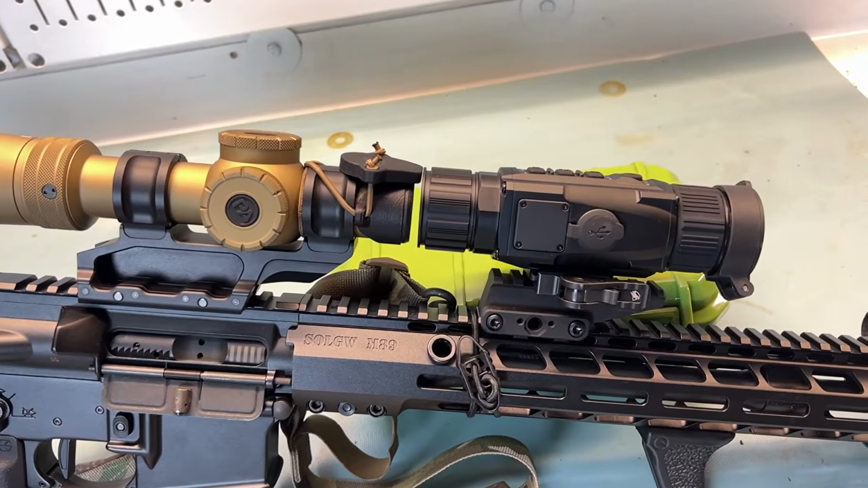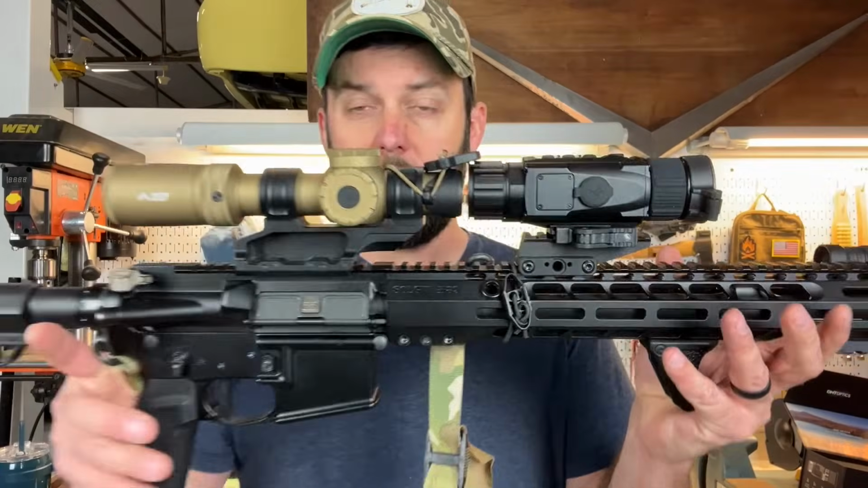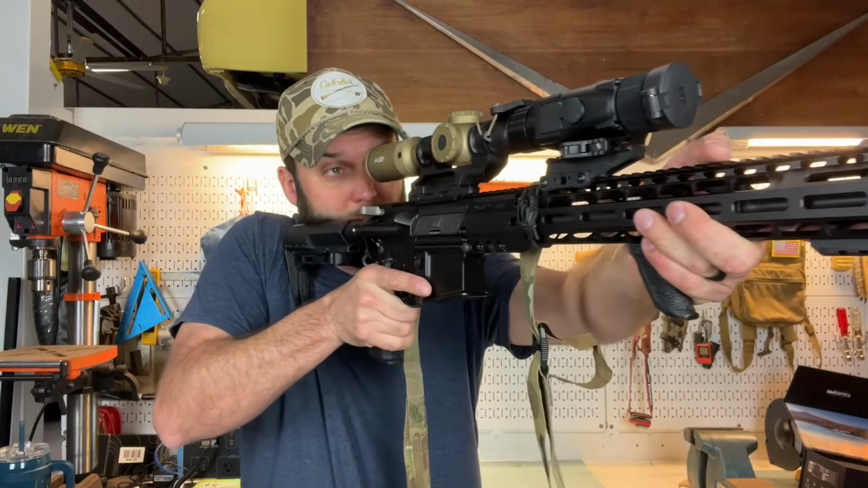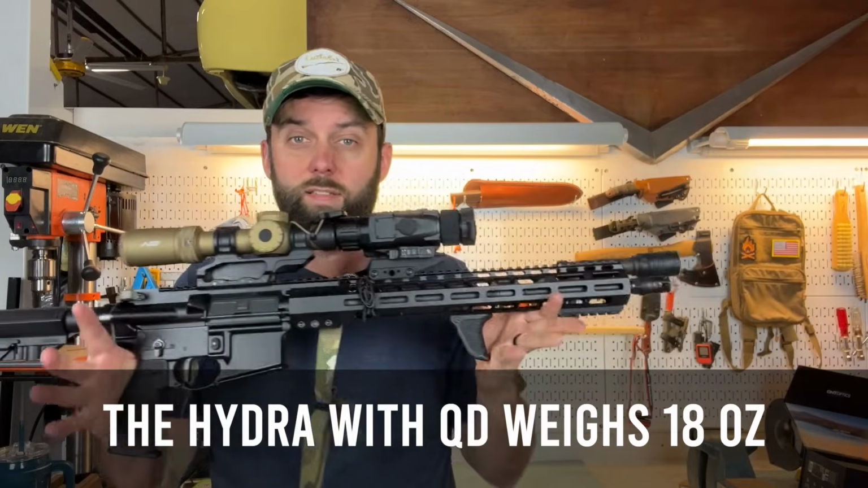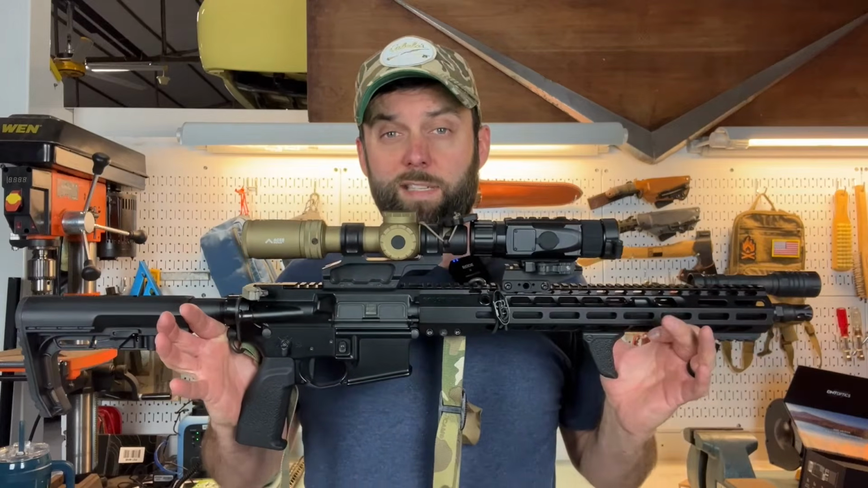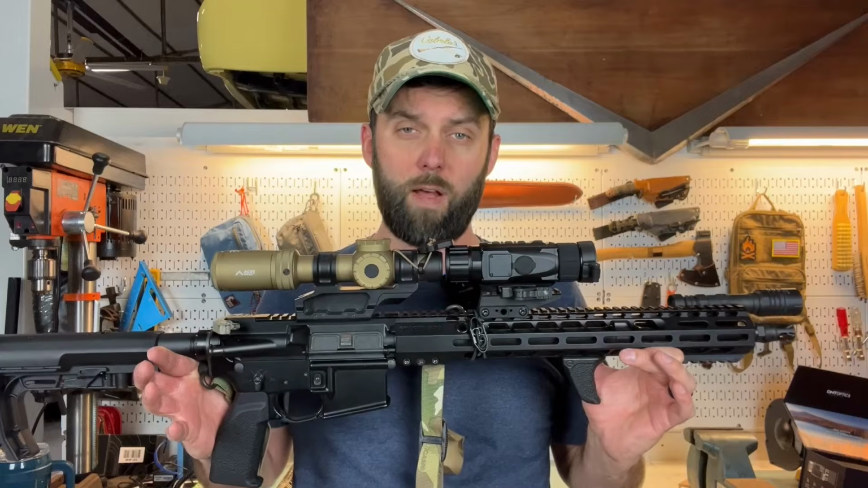The view through the LPVO looks fantastic when using it as a clip-on. And guys, this is very lightweight feeling still. I could easily walk around and shoot this offhand and do it for quite a long time. This does not feel too heavy. And to give you an idea of what this rig is, this is a 16-inch Sons of Liberty Gunworks with their V2 Combat Profile barrel.